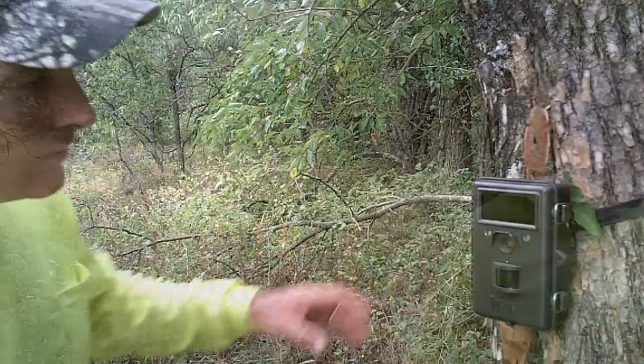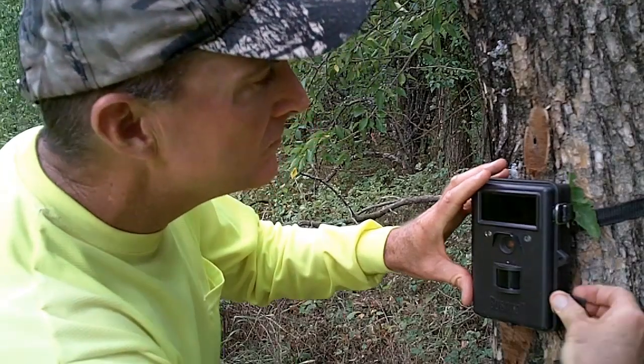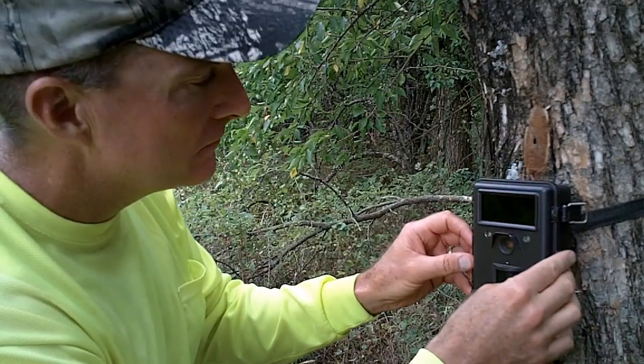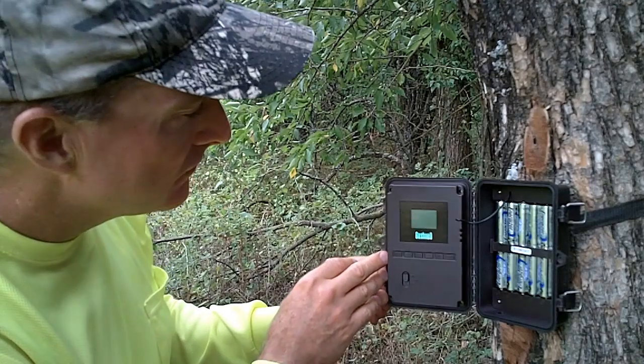Well, you are pretty close to where the Bushnell Trophy Cam is on the tree. So this view that you're seeing is what you're about to see on the trail cam pics. I can't wait to see what's on here. I'm keeping my fingers crossed for some antlers. But you know what? Either way, I'm fine with it. I just really like getting out here and enjoying God's creation.